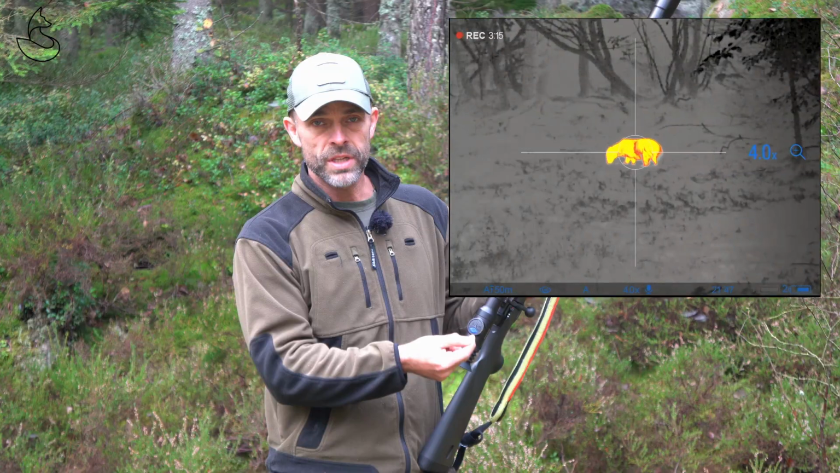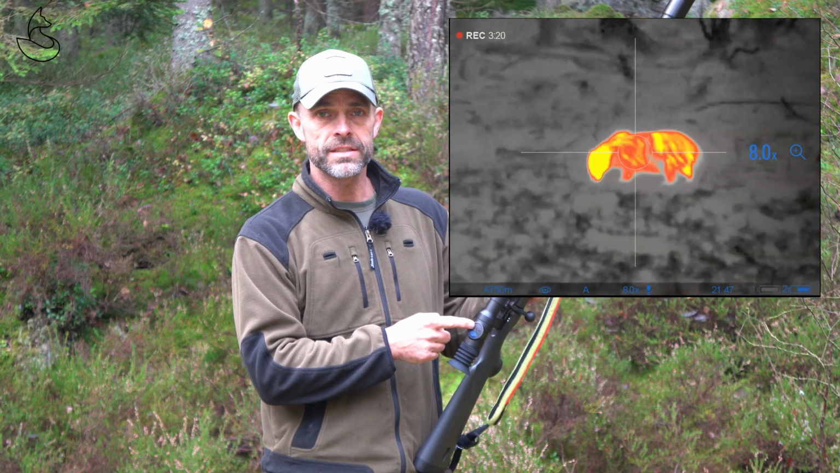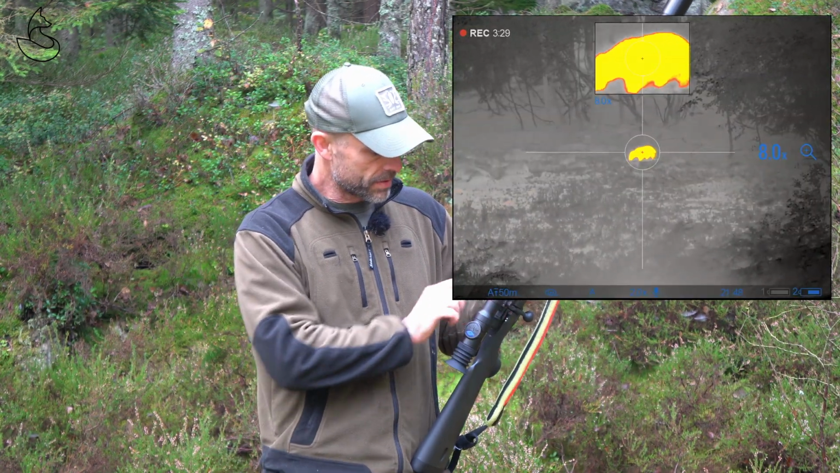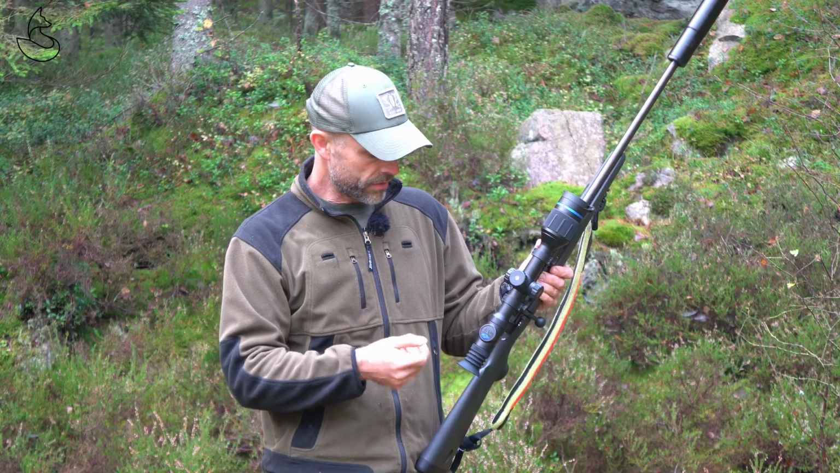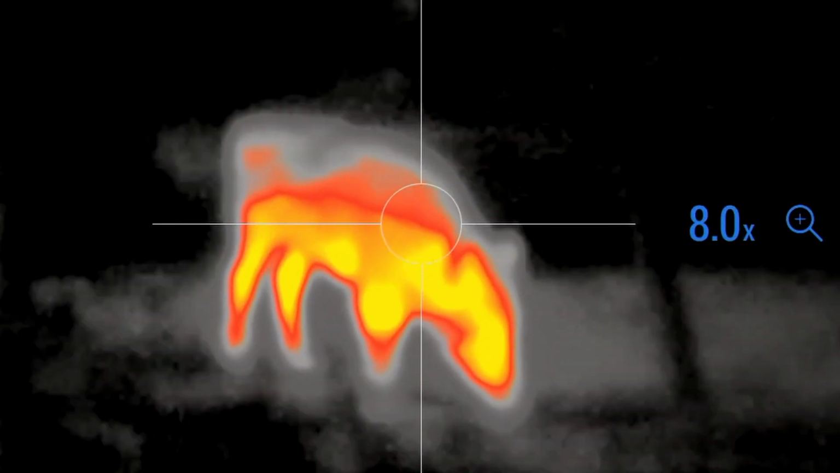It comes with a 2x zoom. You can increase it to 4, 8, and 16. It also has the picture-in-picture option, which I personally don't like. But it does allow you to detect animals from further away. Usually for hunting situation, I would never go above 4, but that's a matter of flavor.